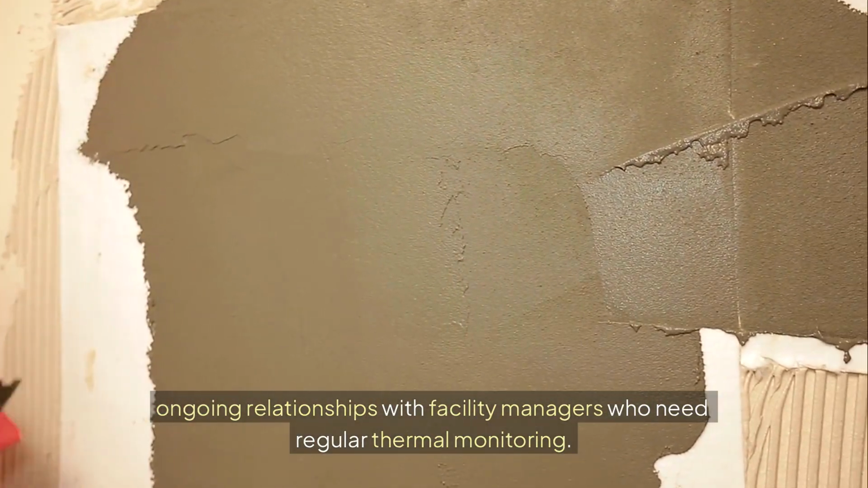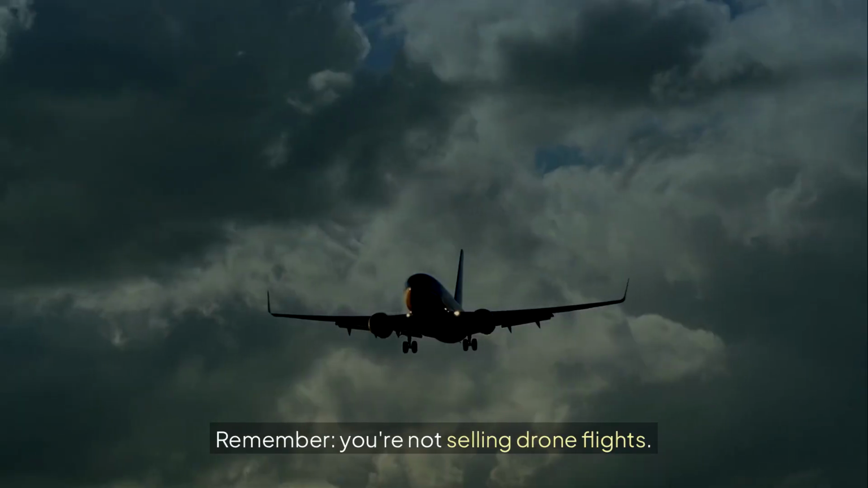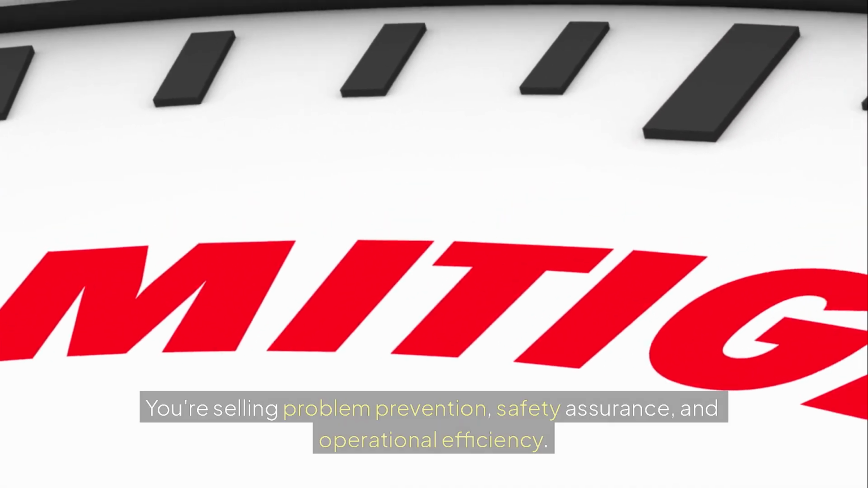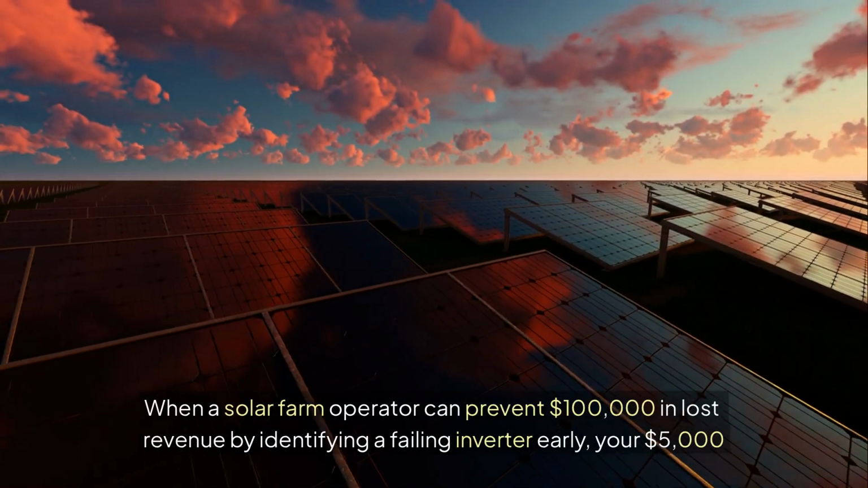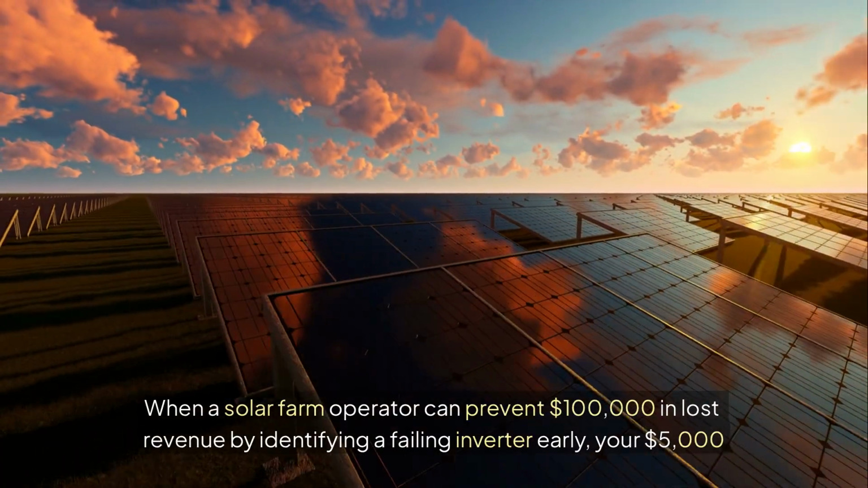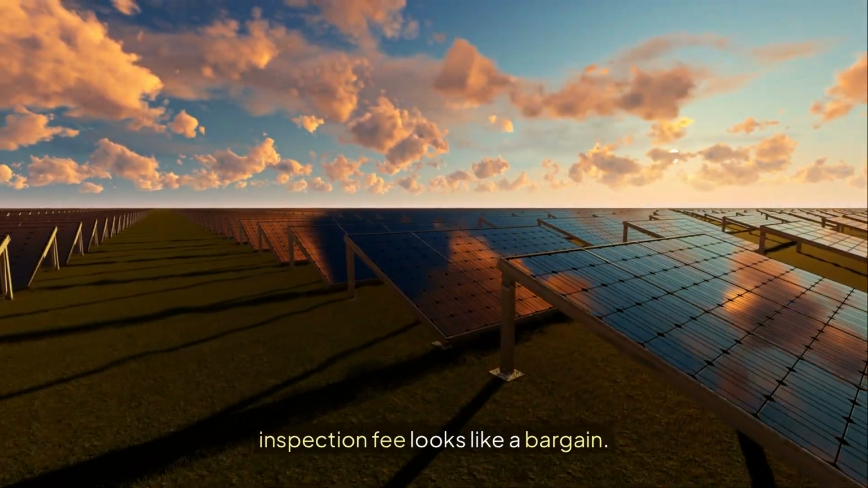need regular thermal monitoring. The value proposition. Remember, you're not selling drone flights. You're selling problem prevention, safety assurance, and operational efficiency. When a solar farm operator can prevent $100,000 in lost revenue by identifying a failing inverter early, your $5,000 inspection fee looks like a bargain.